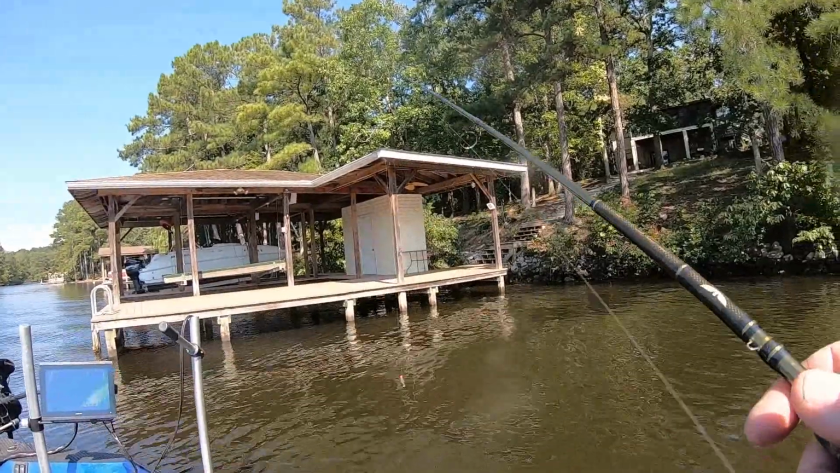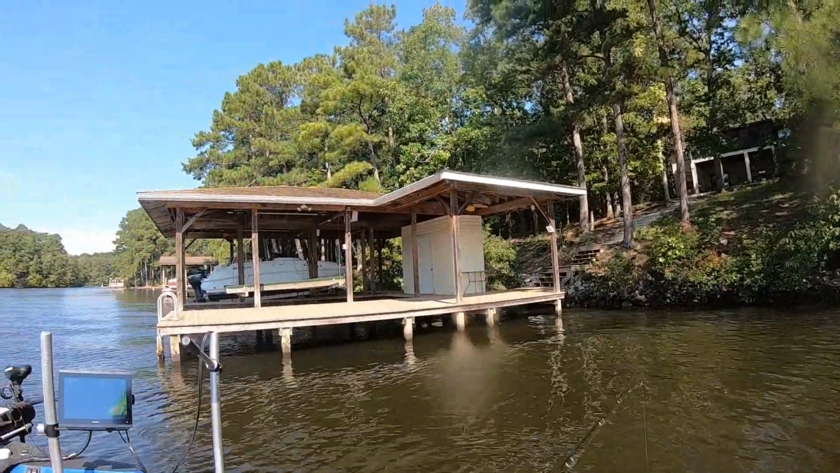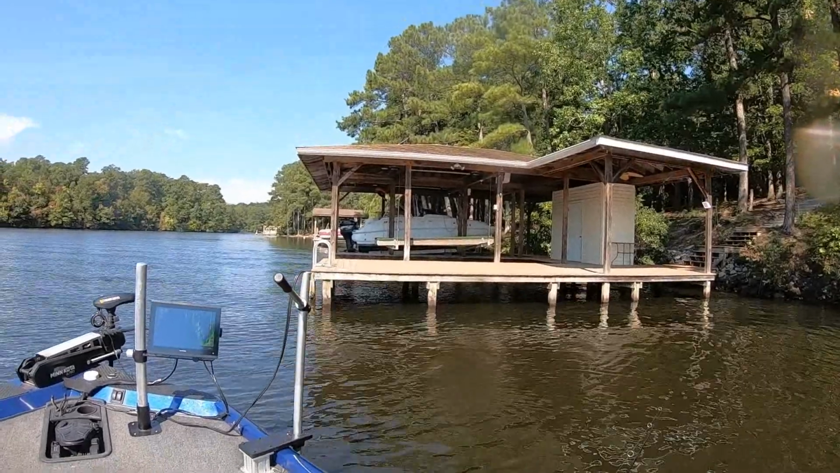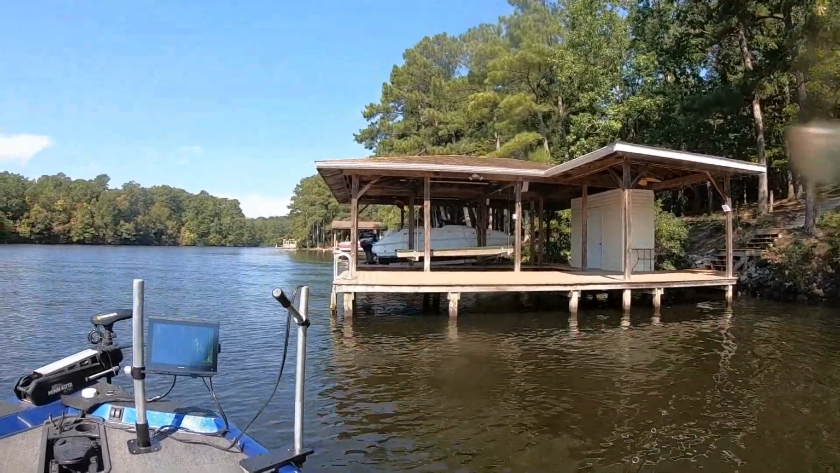I don't have a bunch of swim baits with me, because in a plastic pack, I just stuck some in, three or four colors, today to use them. They're great in the fall. That's why I'm using them now.